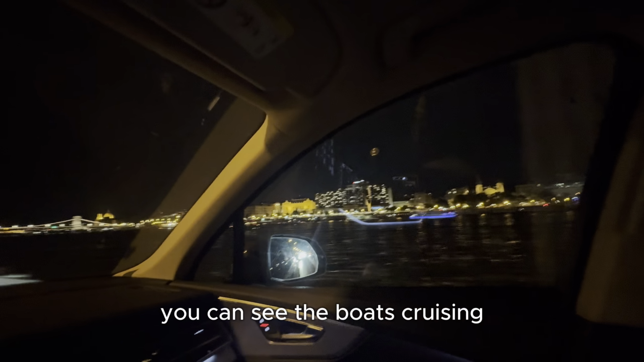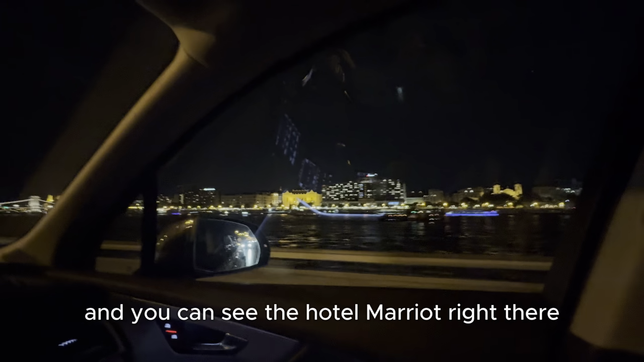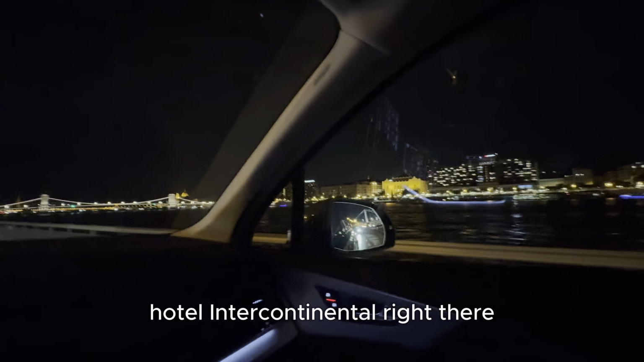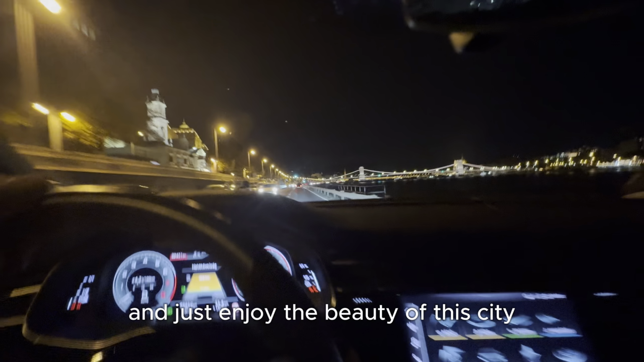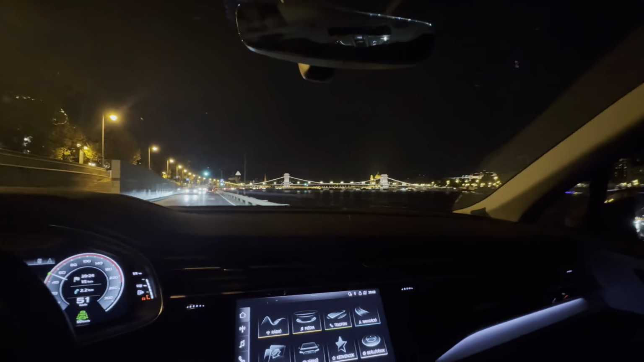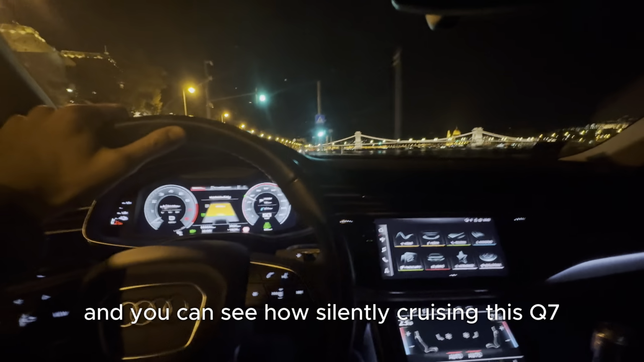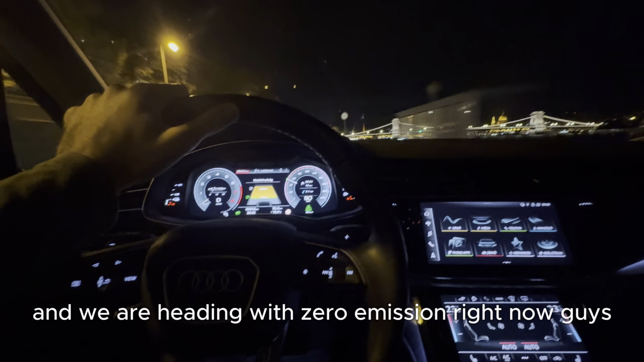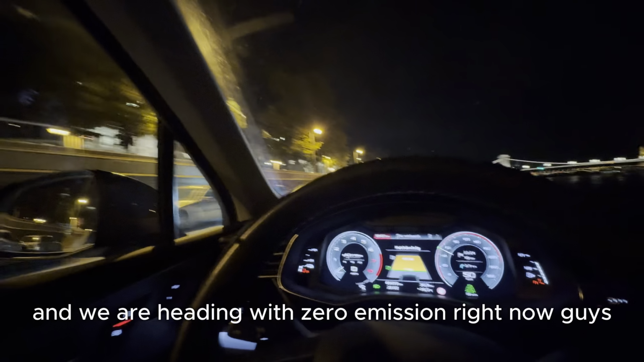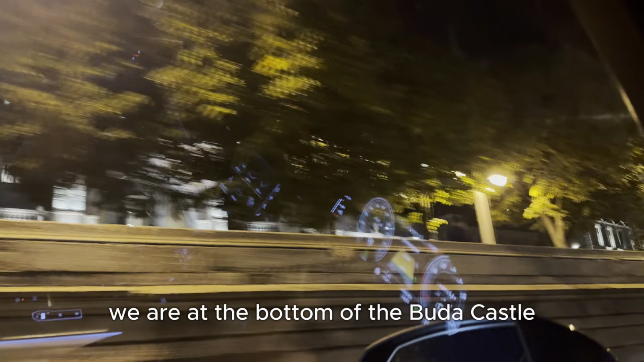You can see the boats cruising, and you can see the Hotel Marriott right there, Hotel Intercontinental right there, and just enjoy the beauty of this city. And you can see how silently cruising this Q7, and we are heading with zero emission right now, guys. Zero emission. We are at the bottom of the Buda Castle.